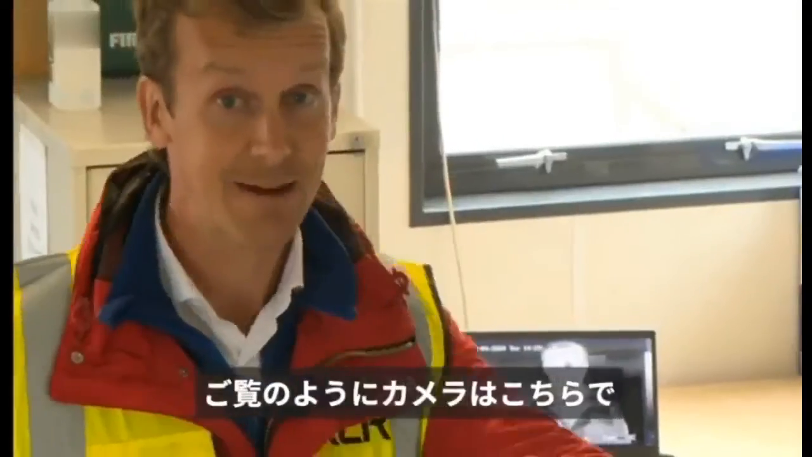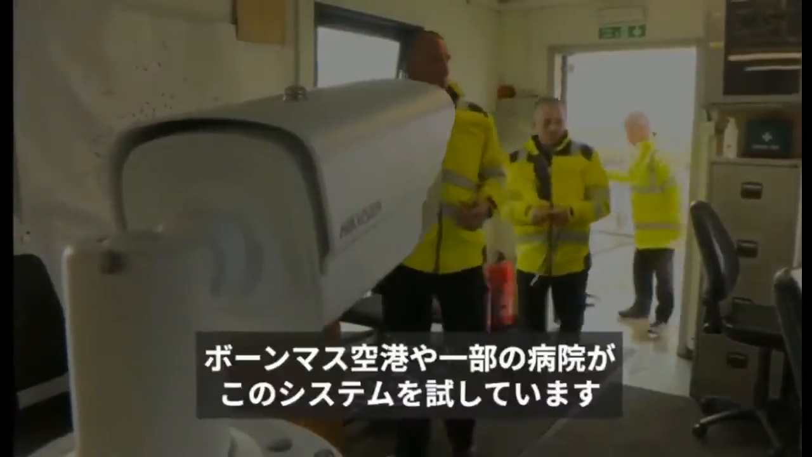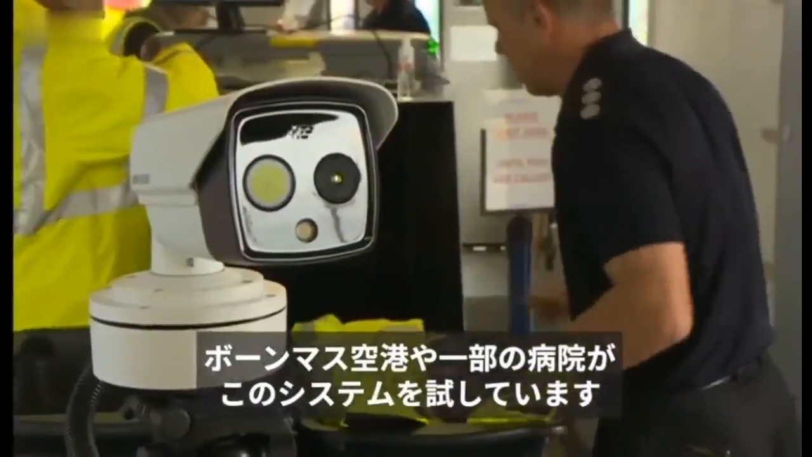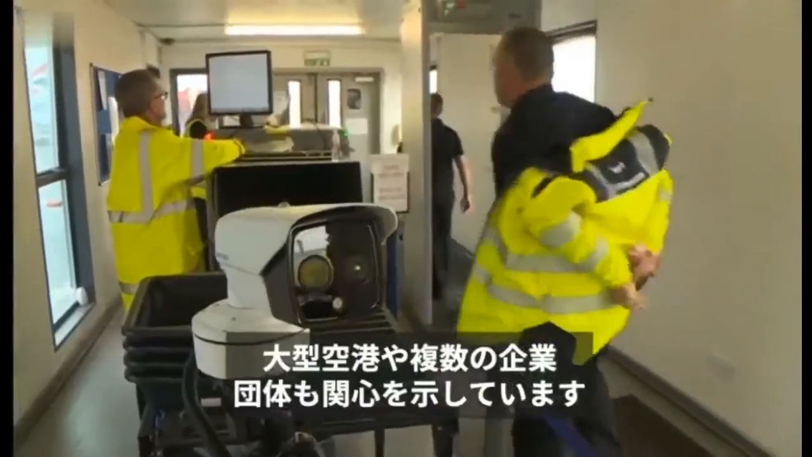And as you can see, the camera's over here, and it's linked up to the computer over there. This system's being tested on staff here at Bournemouth Airport and at some hospitals. Larger airports have shown interest. Other businesses and organisations have too.